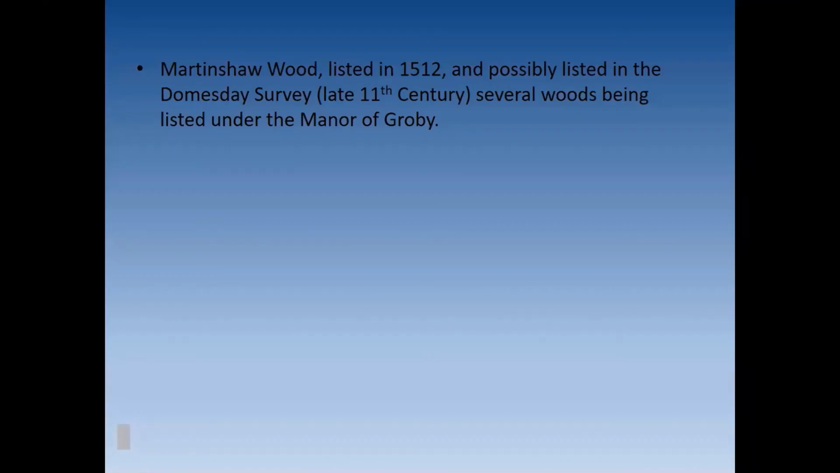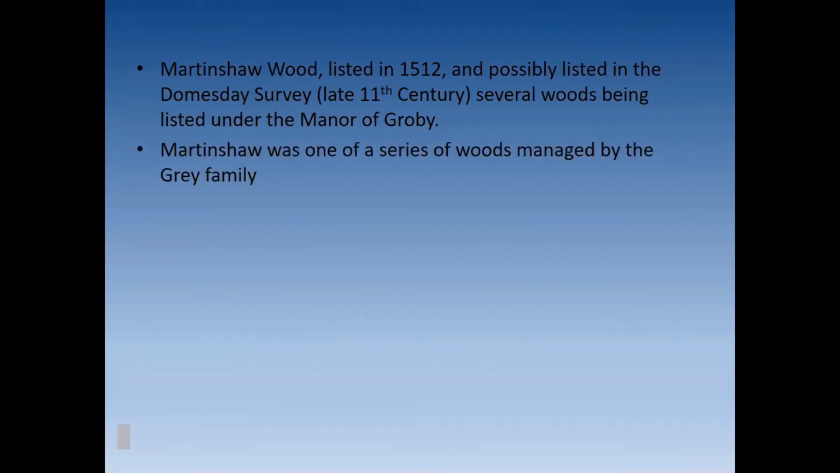Martinshaw Wood was listed in 1512 and possibly listed in the Domesday Survey, the late 11th century, but it's difficult to be categoric about which woodland they were referring to in the Domesday, there being several woods listed under the manor of Groby, so we can't be certain about that. Martinshaw was one of a series of woods managed by the Gray family.